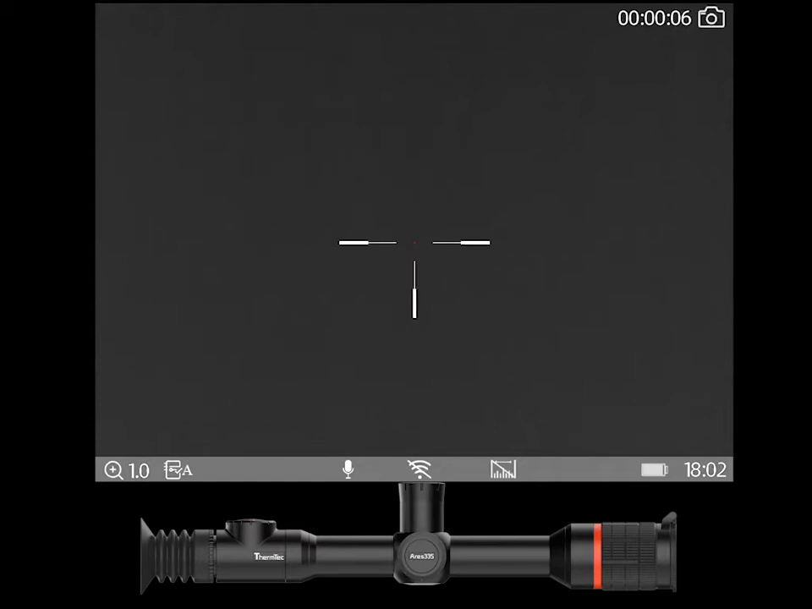Now, what I'm going to do today is walk you through the menu system of the ThermTec Ares 335. Now, this is not the dual field of view version of the scope, but it's pretty much the same. The only thing that's a little bit different is the zeroing, where you zero both the 20 and the 60mm focal plane, where this is just the one field of view. So, let's have a look.